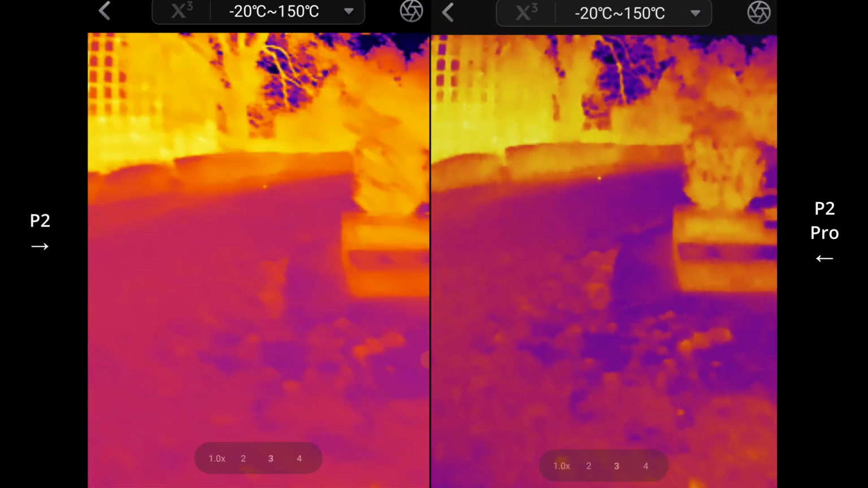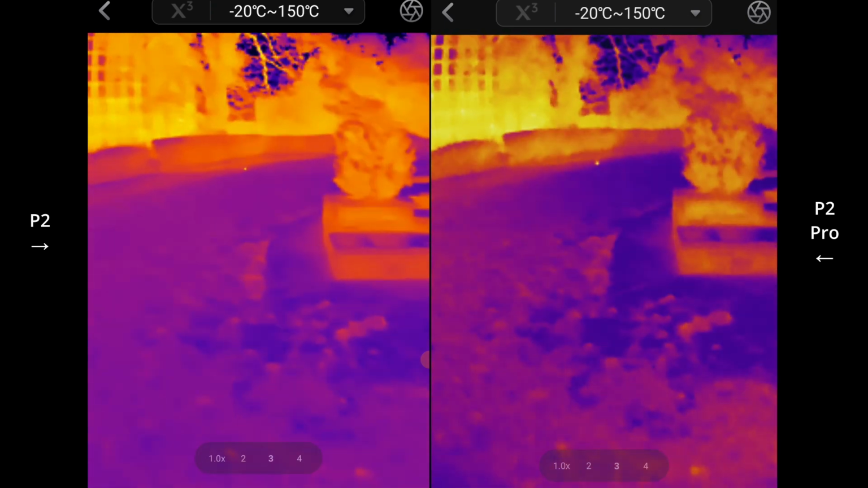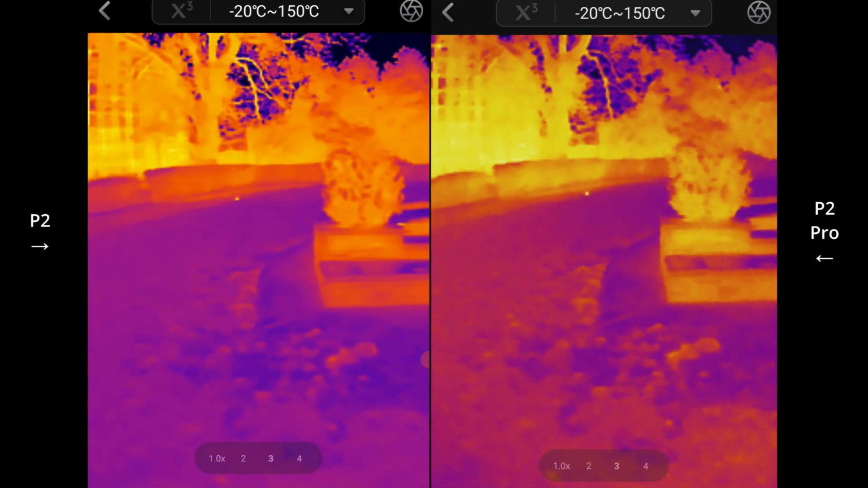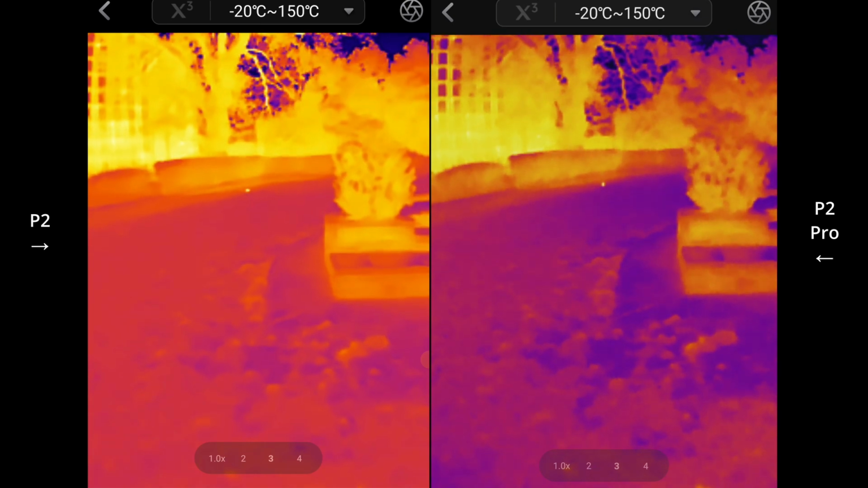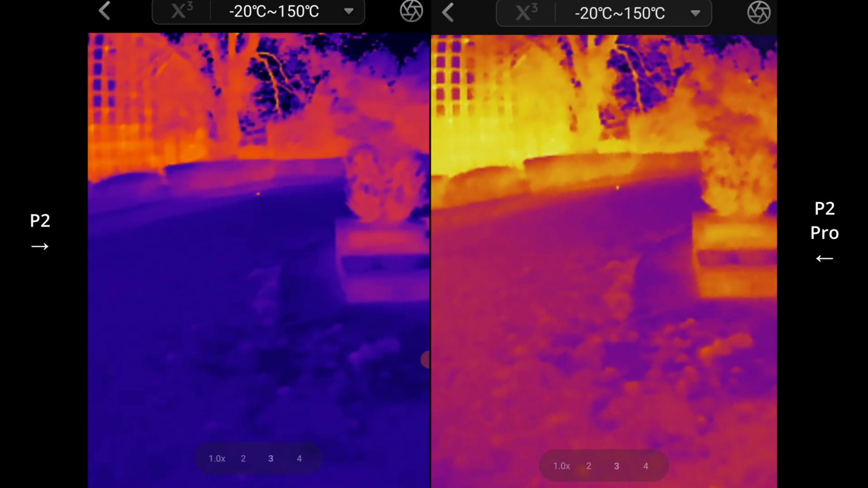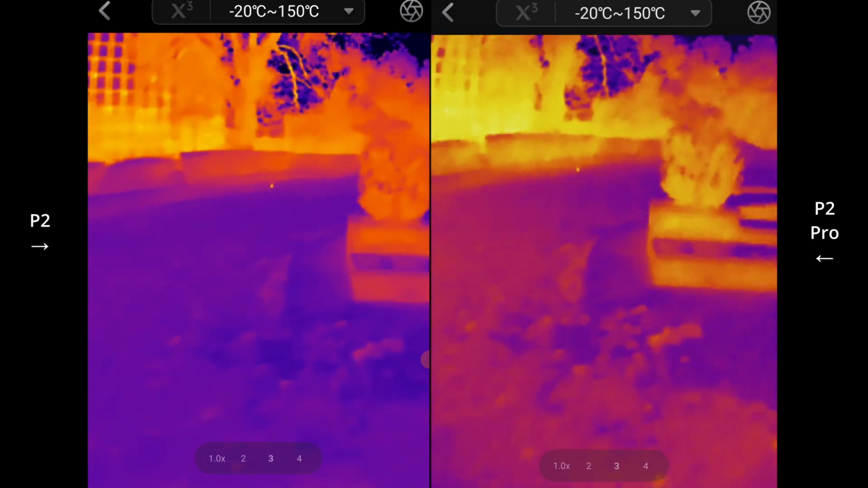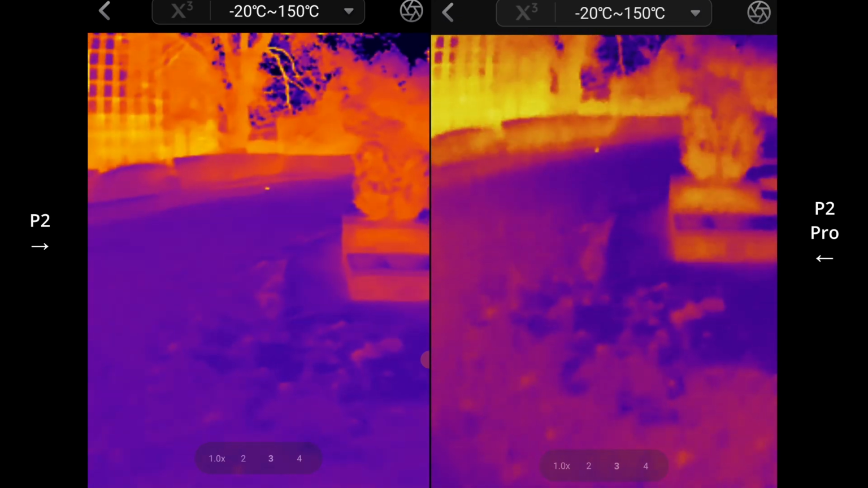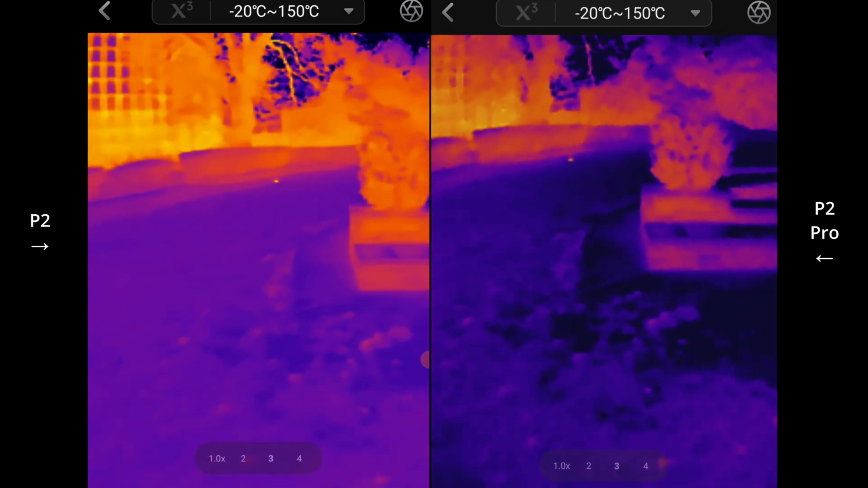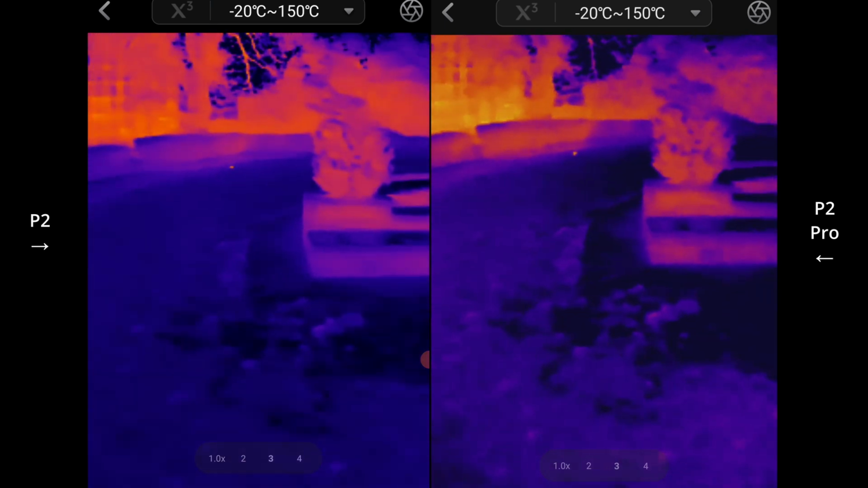so lower the brightness a little bit. I just want to see, definitely the detail is a bit better, at least like in the closer up area. Here in the ground, seems like I can detect a little bit more. Let me just lower this brightness down on the P2 Pro. See what I mean? There's more there. Seems to just be picking up a bit more variation in values.